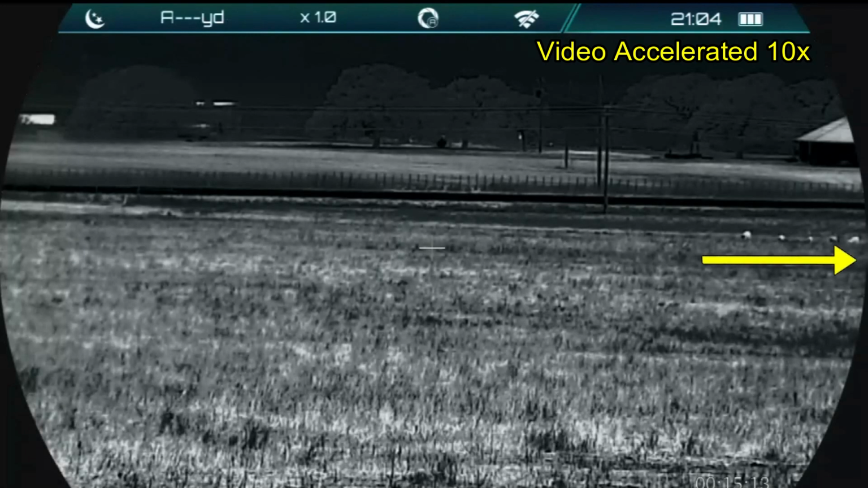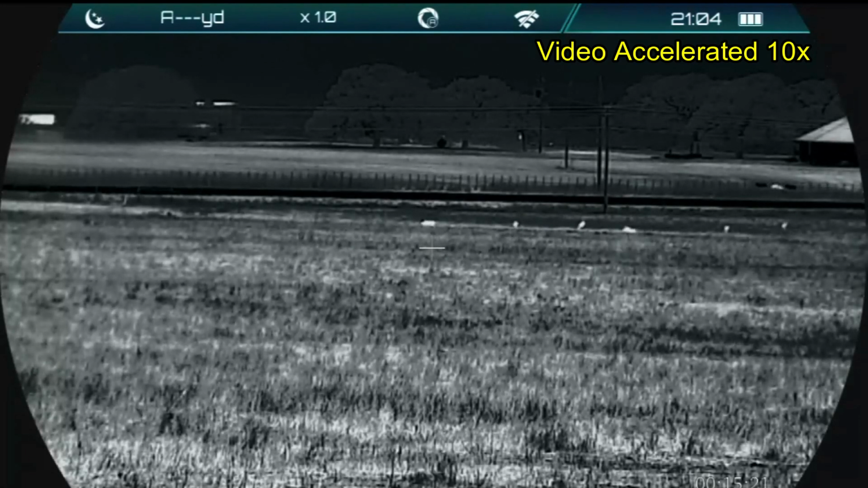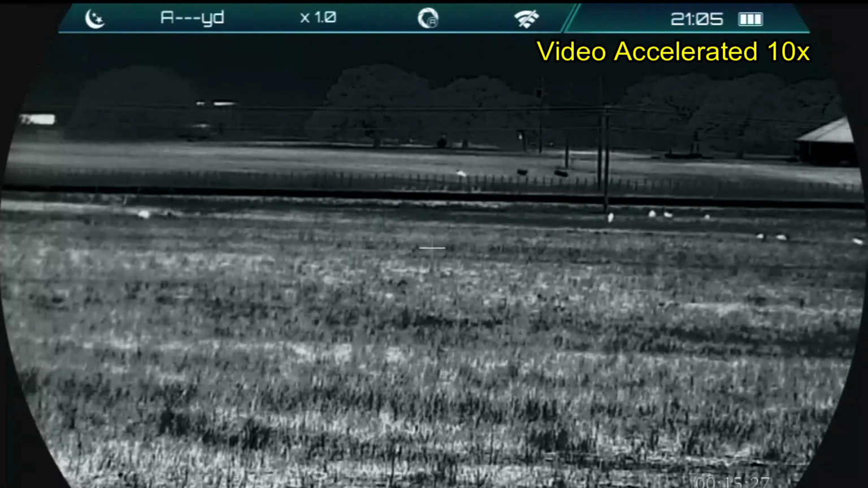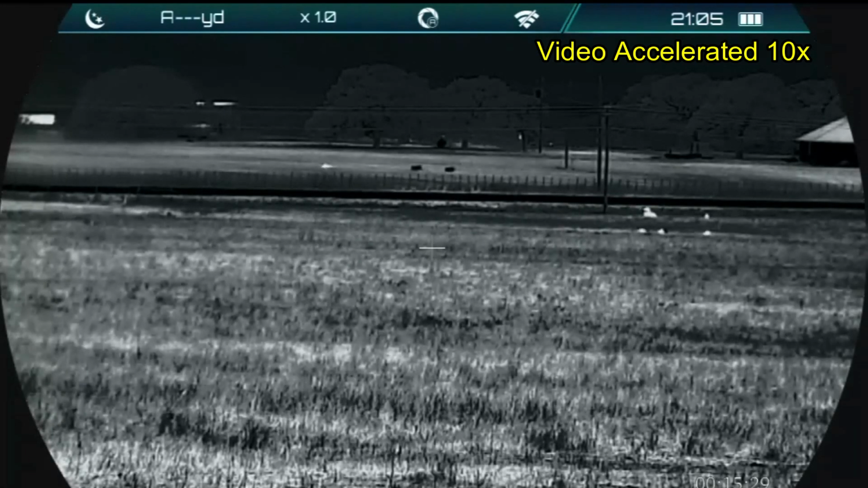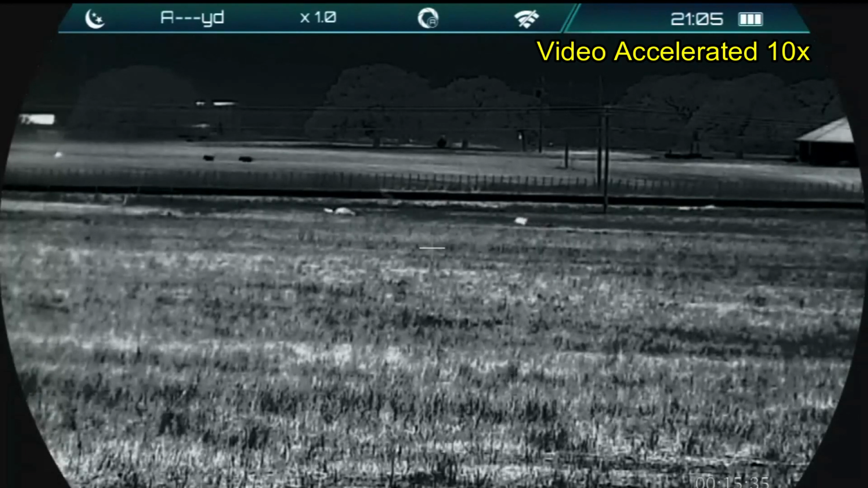So I'm shooting from there to a hog over here that you can't see, shooting between the houses. There goes the first shot. All the hogs start running. And that's where I tried a coup de grace shot on my hog that actually grazed its head. And the hogs take off. And from my perspective, they'd run in front of the house, so I wasn't shooting.